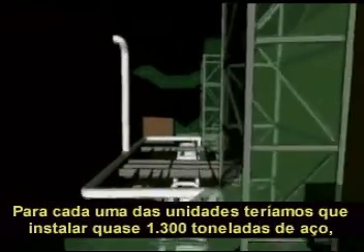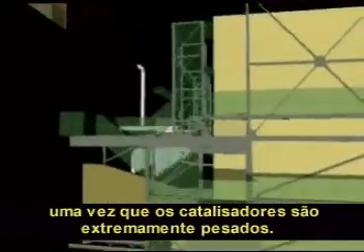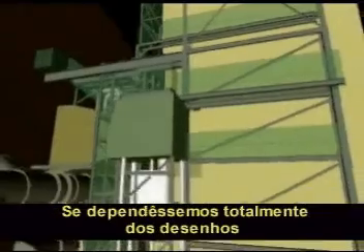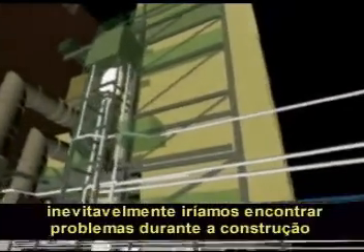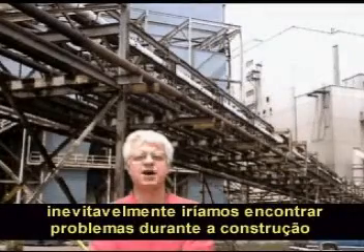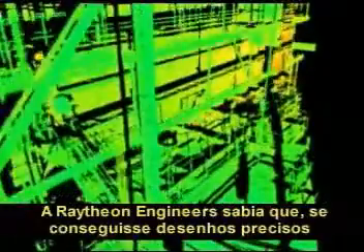For each of the units, we will have to install approximately 1,300 tons of steel because the SCRs themselves are extremely heavy. If we relied on the drawings completely, we would inevitably encounter problems during construction when we would discover what interferences we hadn't engineered for.